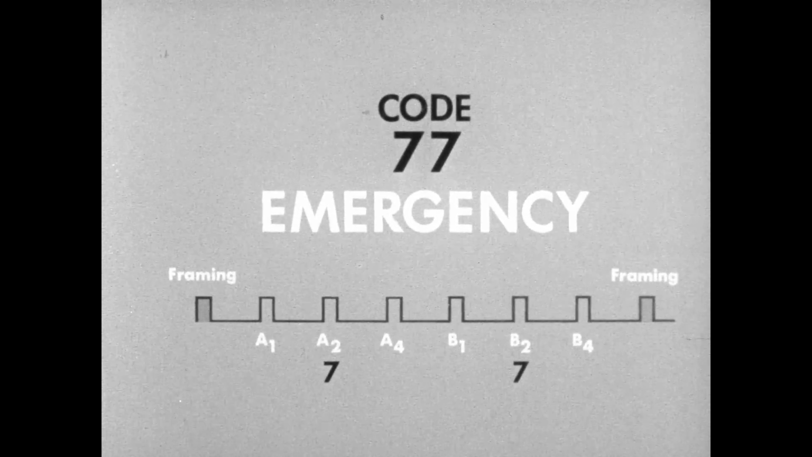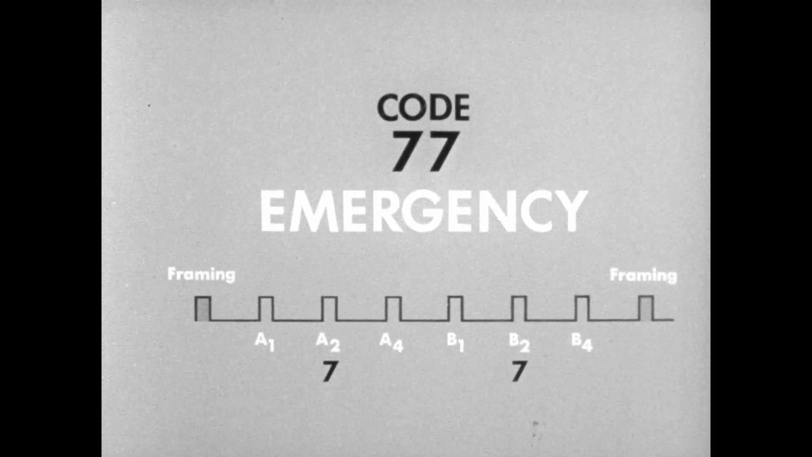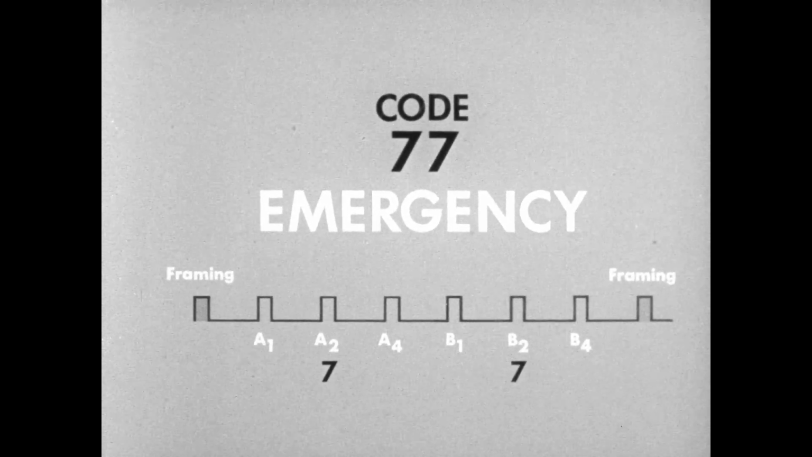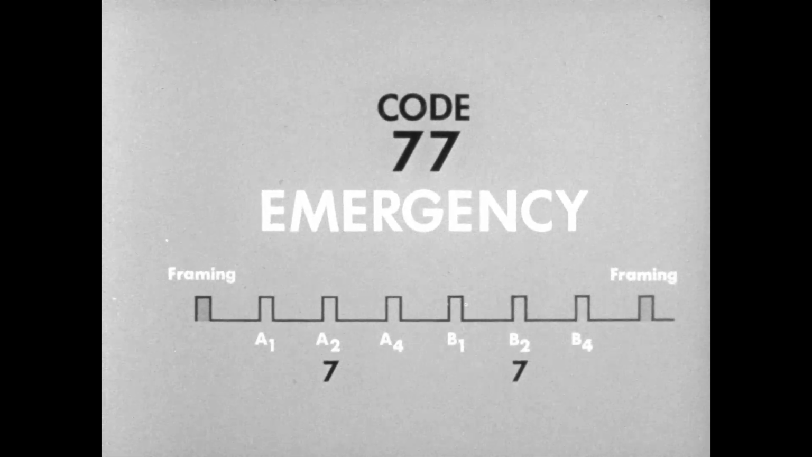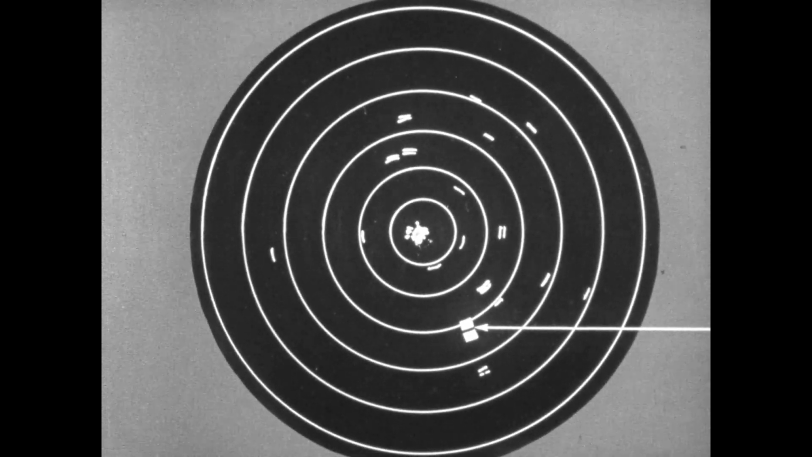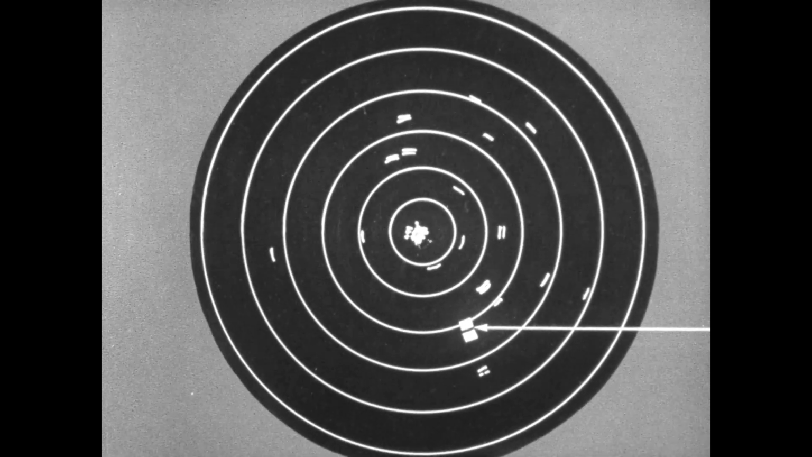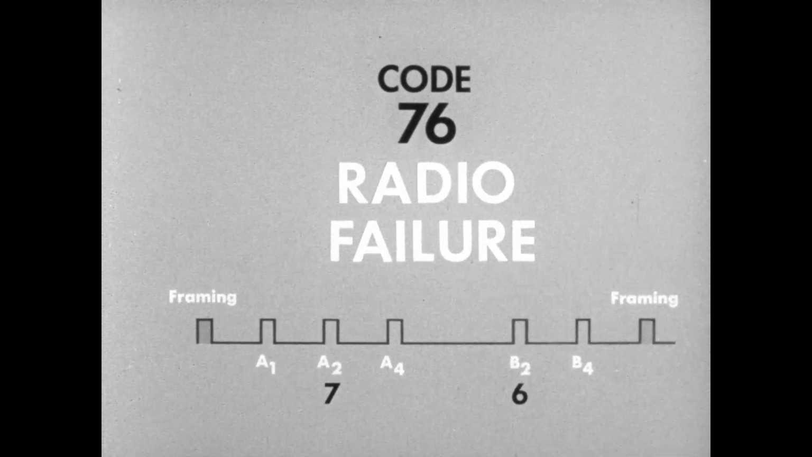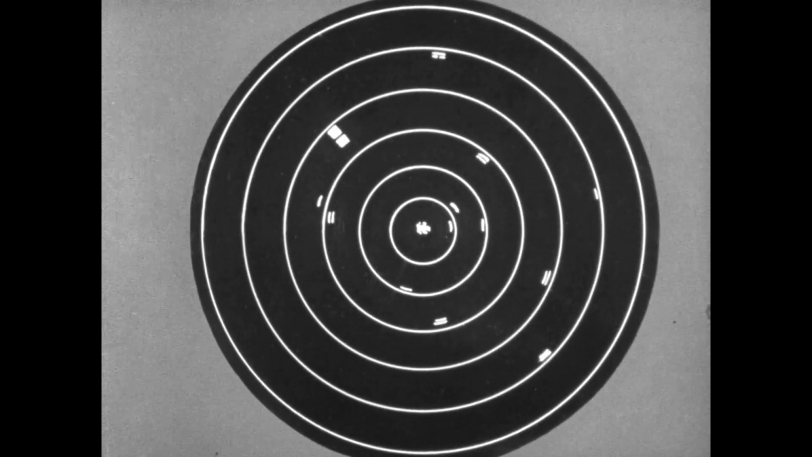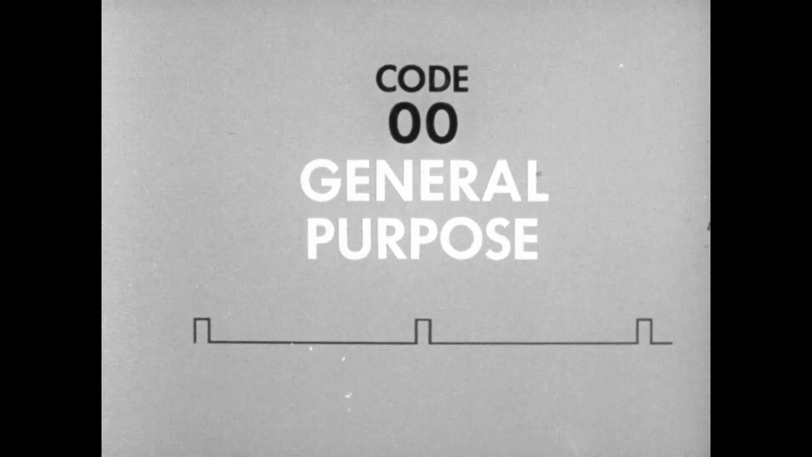Certain codes have been adapted by ICAO for particular functions. These are the emergency code, 77. Should this code be activated by a pilot, the radar display looks like this, and a general alarm is given automatically. Code 76 is the radio communications failure code and looks like this. This is the general purpose code, 00.